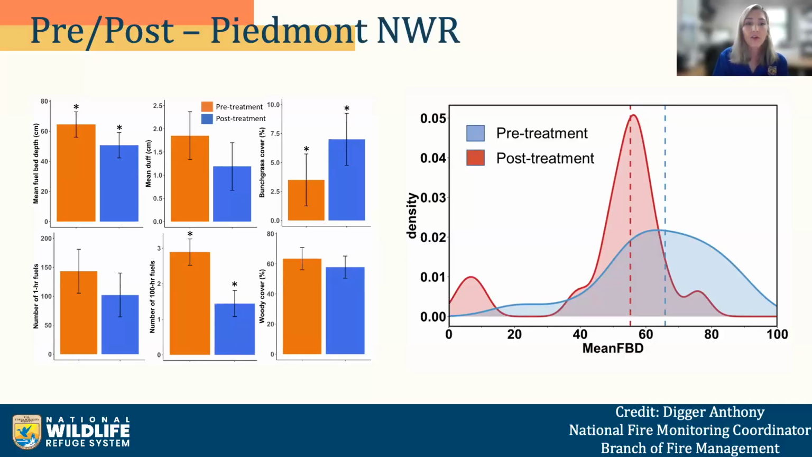And then the model on the right is displaying the average fuel bed over all the pre and all the post-treatment plots. So this chart can tell you two things. The first is by looking at the distribution of fuel bed across the refuge. So pre-treatment, the height of the vegetation is pretty variable among the plots. But post-treatment, that peak signifies that there is a greater occurrence of that similar value. And so that fuel bed is more uniform across the landscape post-burn.